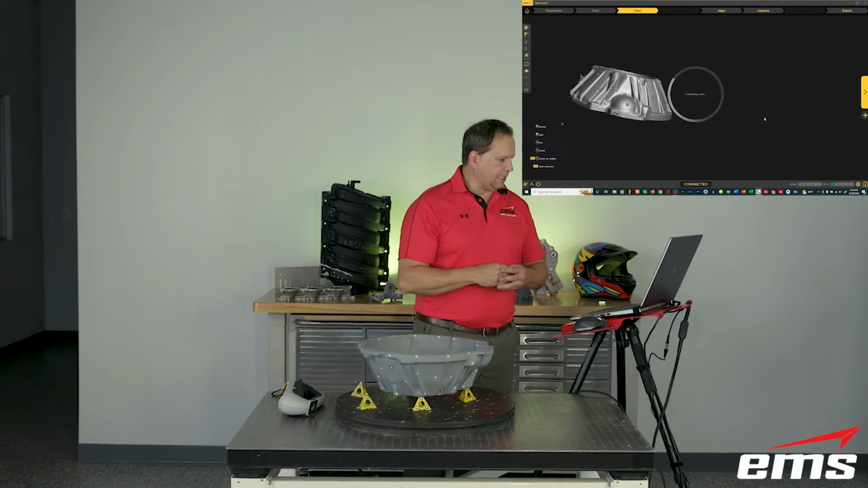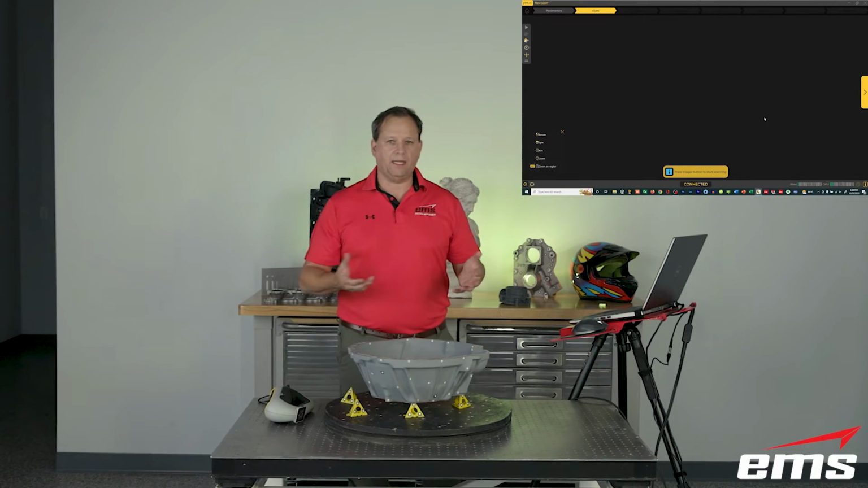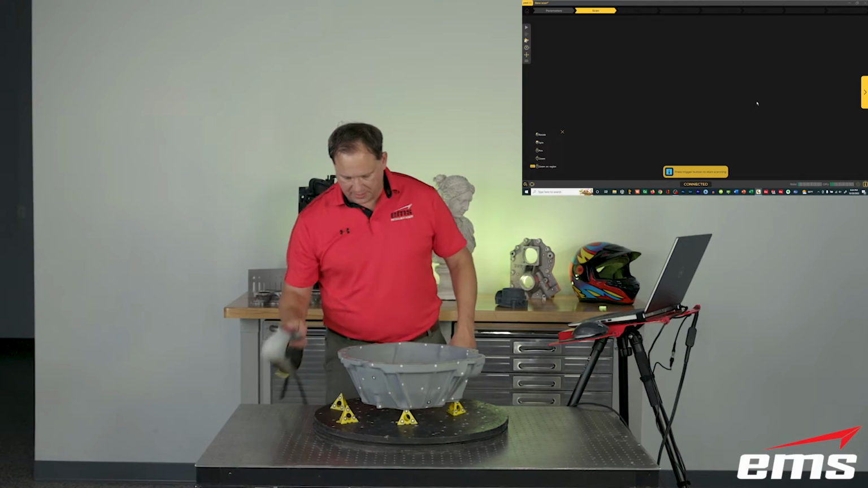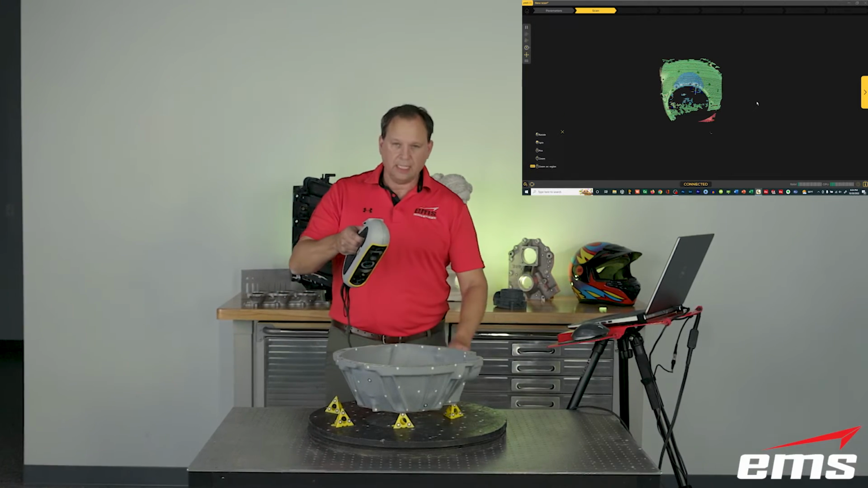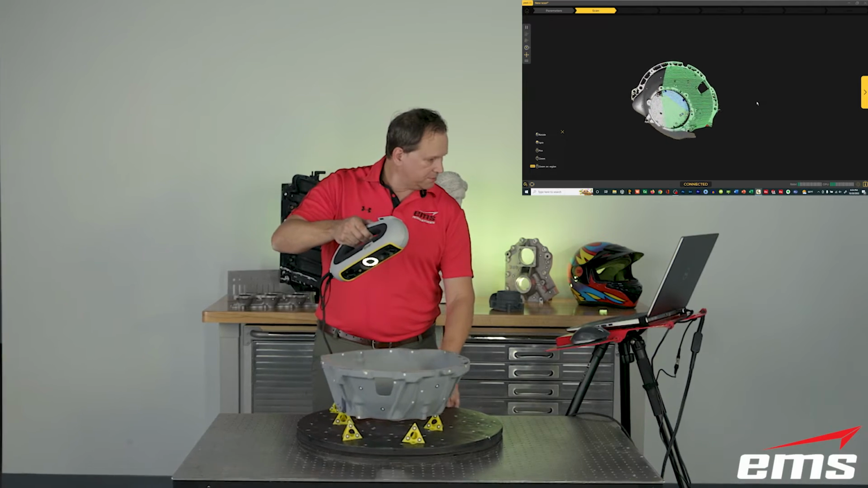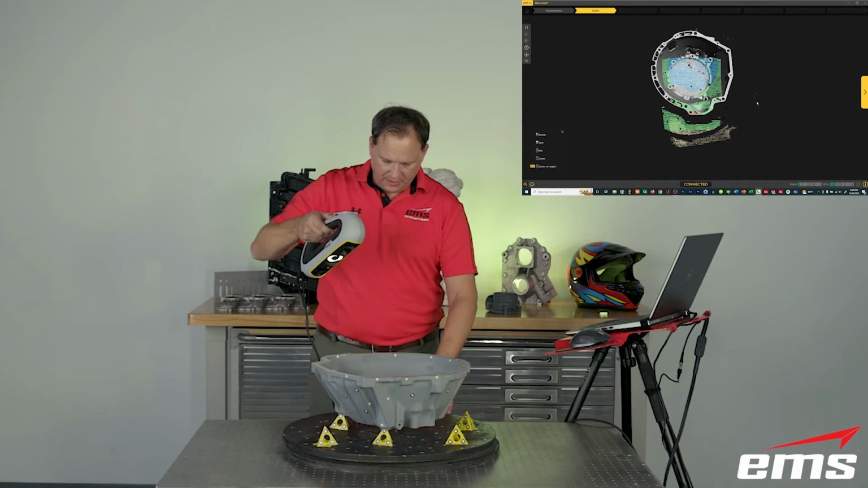And as soon as it gets done setting up, we'll be able to continue on and start our next scan. You can do as many of these as you want. So we're ready to scan. We can go ahead and hit the button on the scanner and start scanning. And just like before, it's digital spray painting, and it's all line of sight.